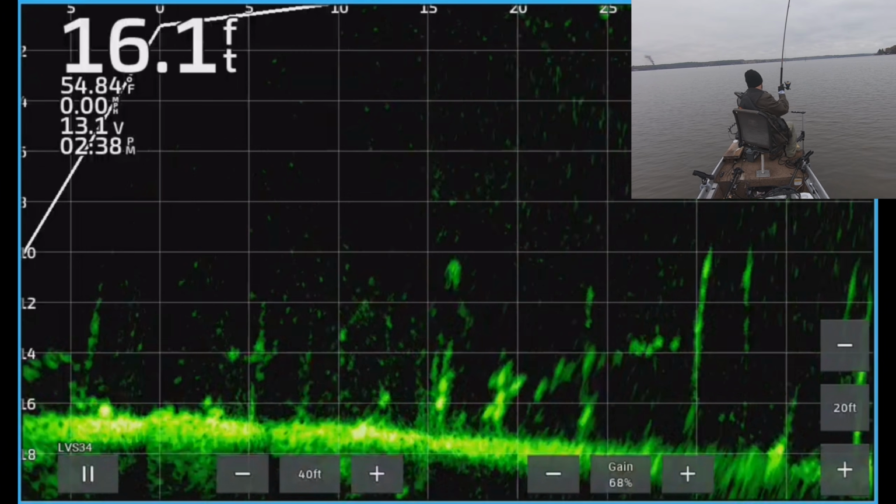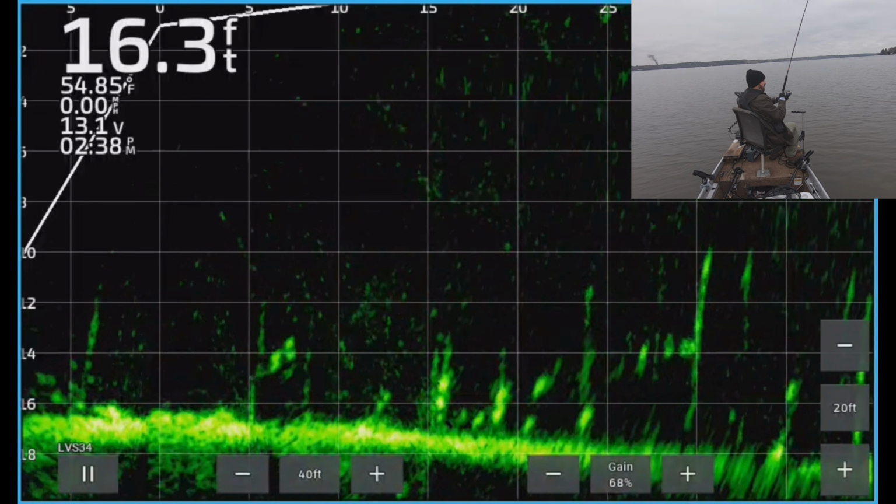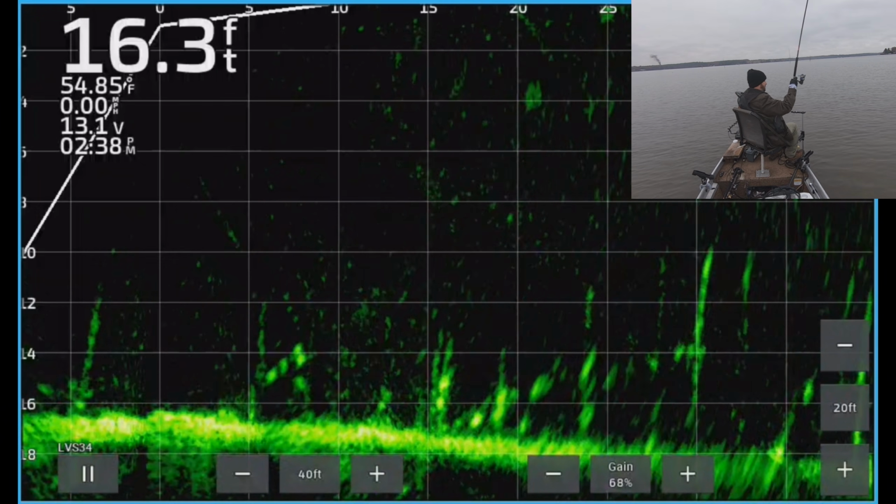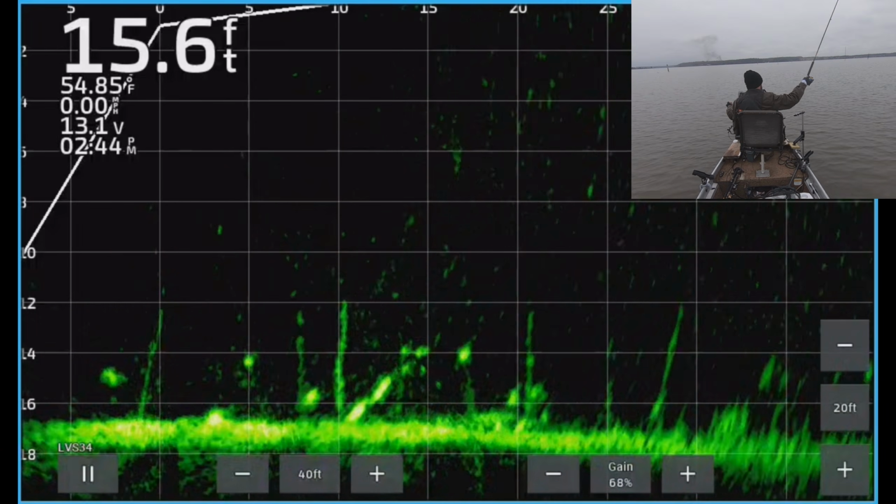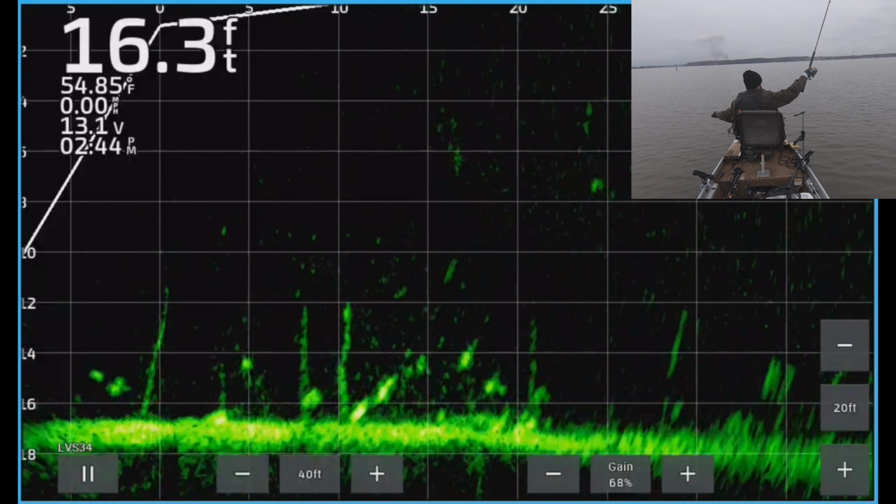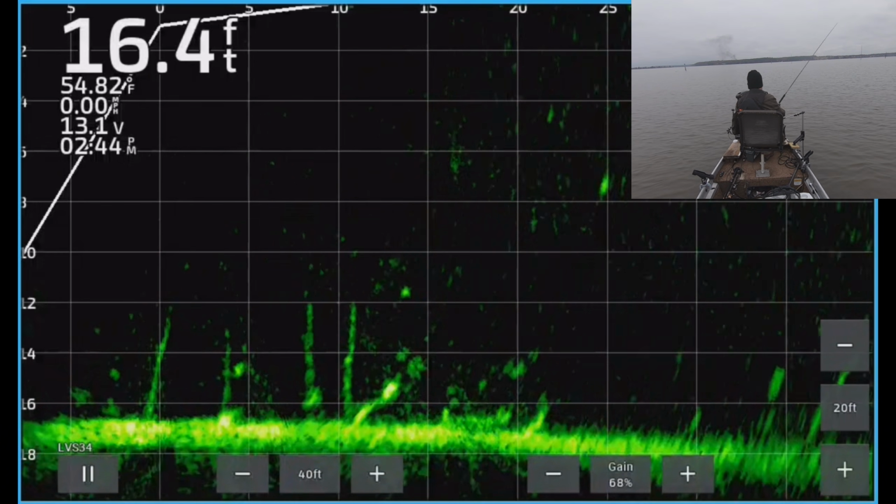Here comes one. There's a lot of fish down there. You see that's a big cluster of crappie down there. You saw them? They're starting to school up a little bit. I don't know what size fish that was. I don't think that was a keeper. That one.